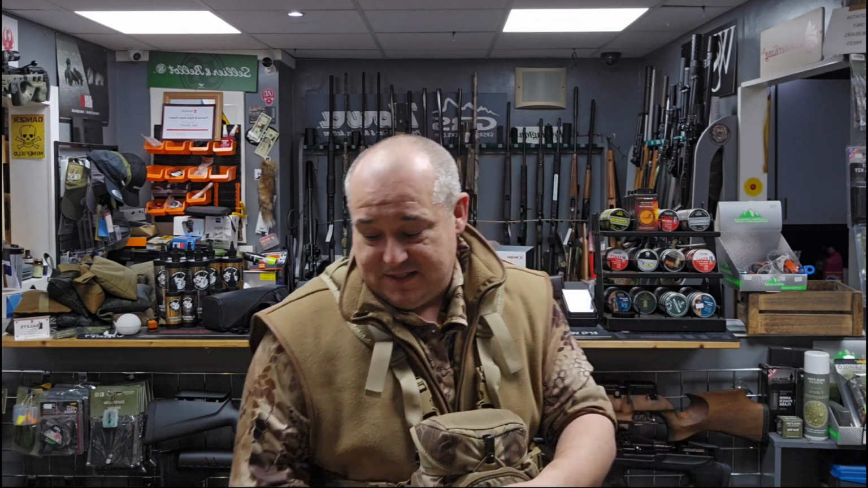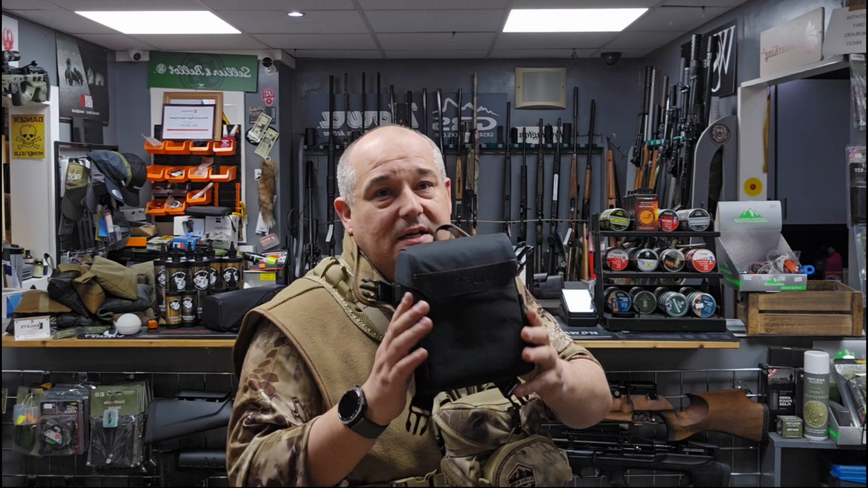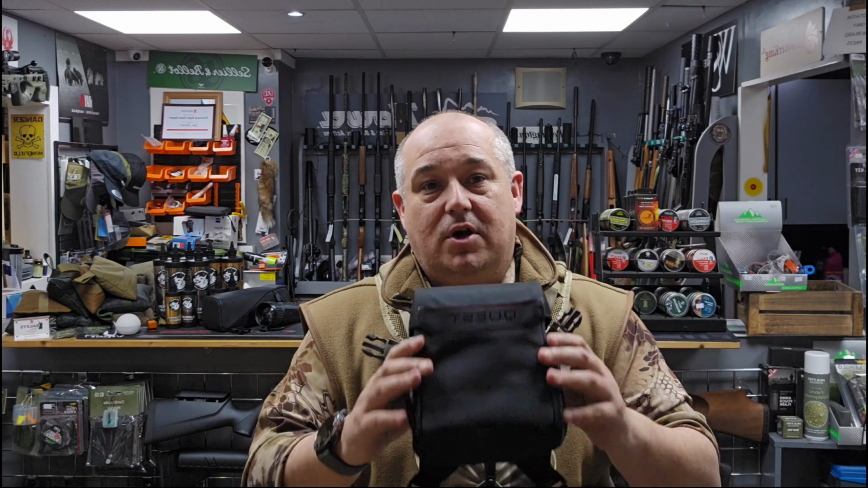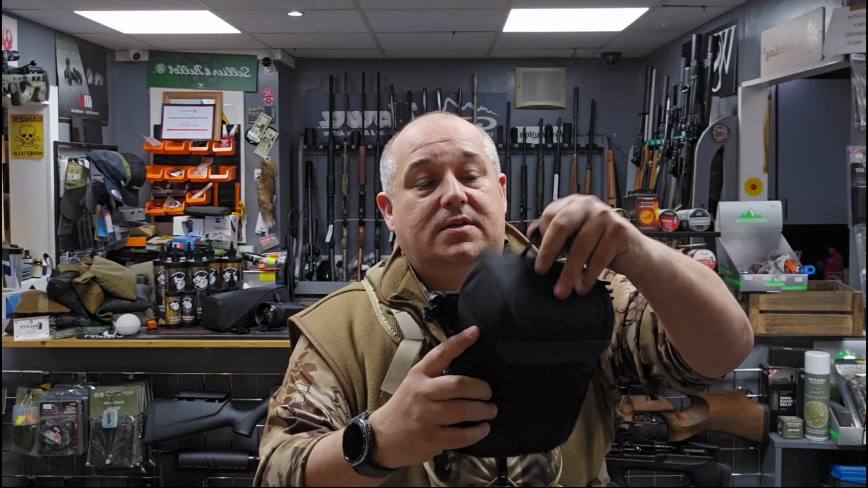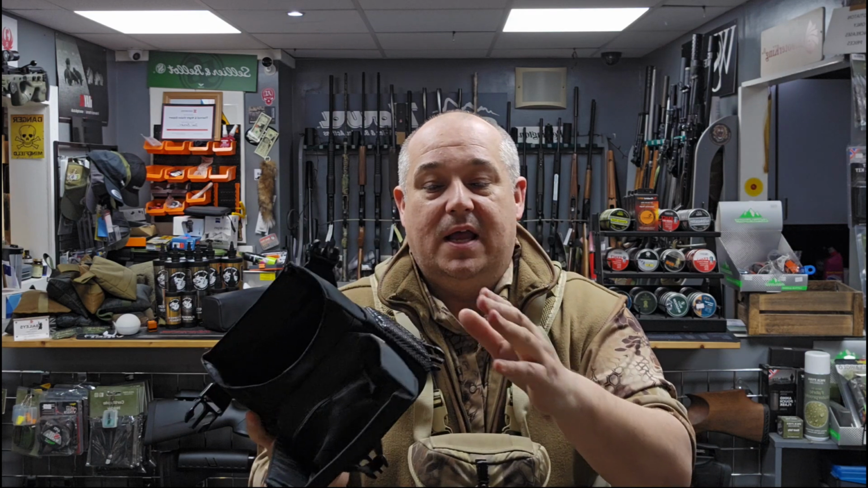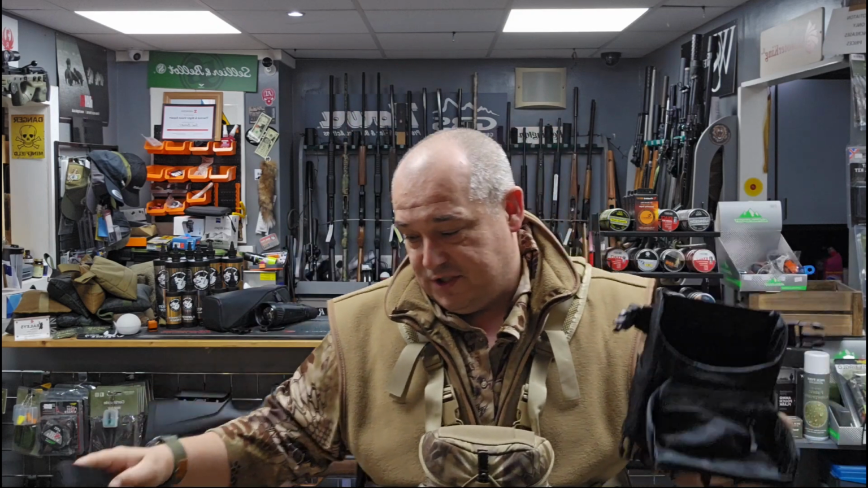The other thing about these is, if you order them, you do actually get a bino harness with this that comes with all the straps like what I've got on, but it's its own one, so it'll keep it nice and safe. Big wide frontal opening on there. You've got a lens cloth, and also you get your neck strap as well as your 2 batteries.